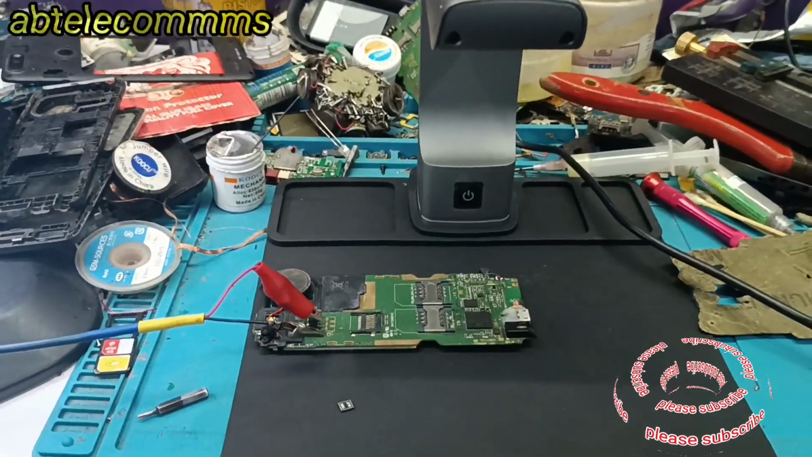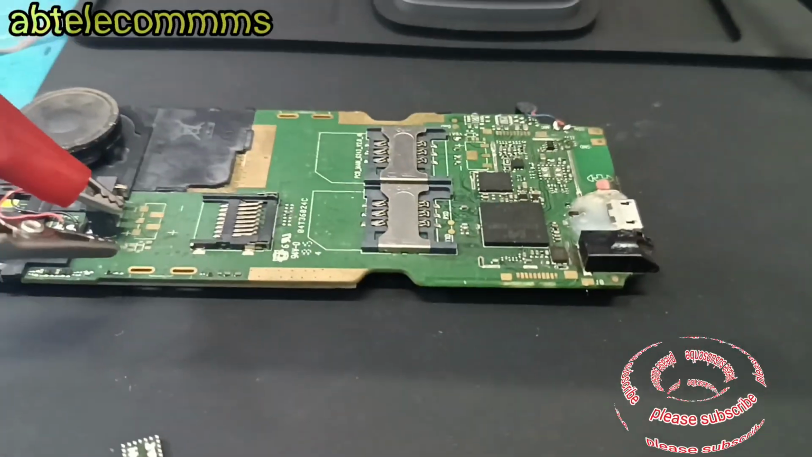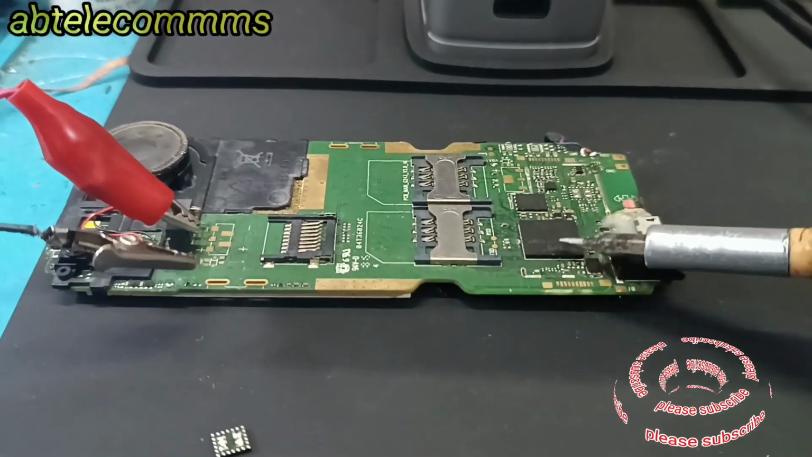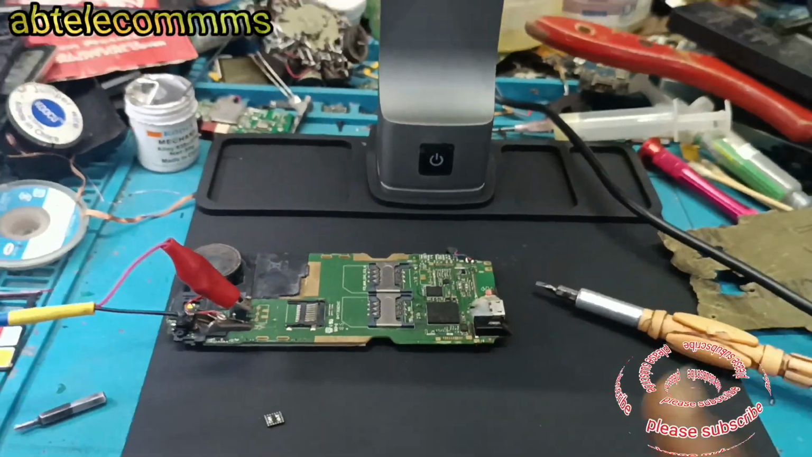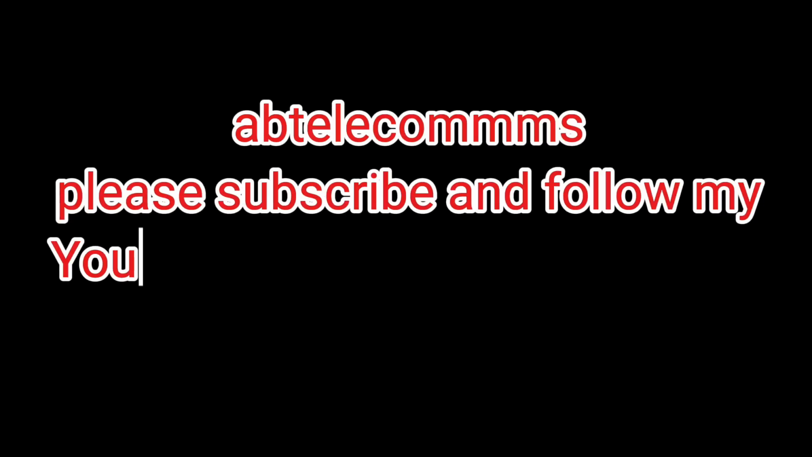As an engineer, you need tools to know what's going on so that you will not waste your time. As you can see, this Shortcam 2 has already saved a lot of my time instead of guessing and guessing and guessing. Thanks and God bless you.